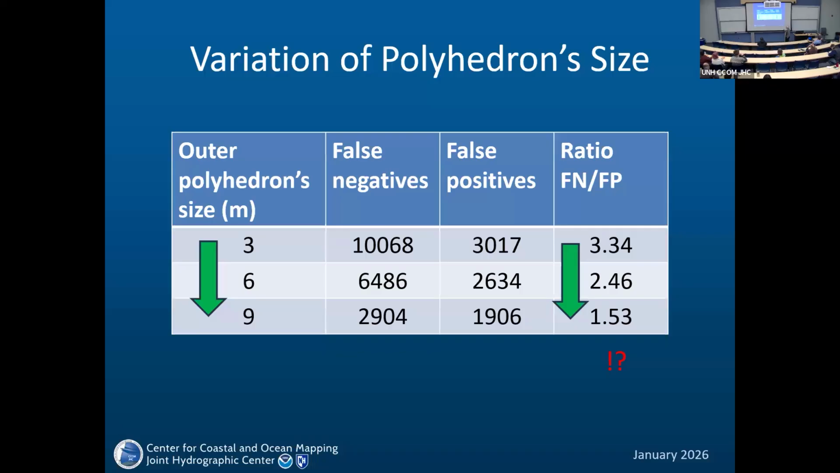And what is a little strange, the ratio of false negatives to false positives is also decreasing. I don't know why. But it's clear that larger polyhedrons give better results, although, of course, training takes much longer than with smaller polyhedrons.